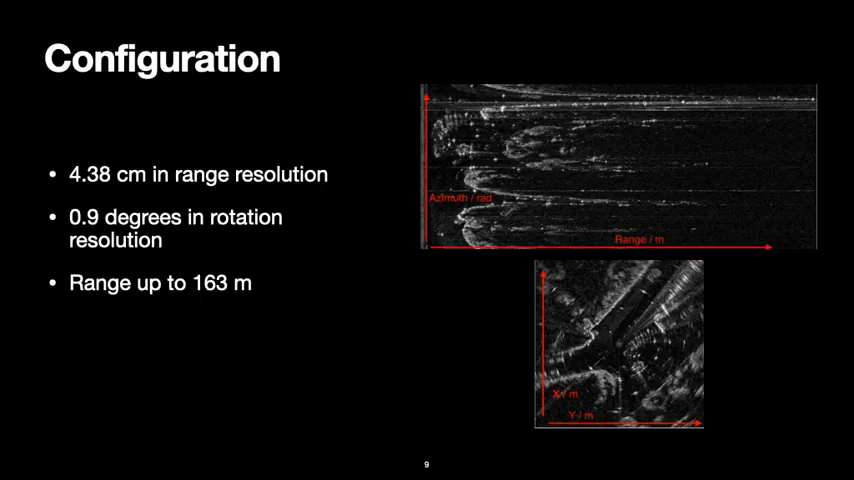The specific radar configuration used provides 4.38 centimeters in range resolution and 0.9 degrees in rotation resolution, with a range of up to 163 meters. In other configurations, our radar can provide in excess of 650 meters in range and higher rotation speeds. However, for dense urban environments, the increased resolution was thought to be more desirable.